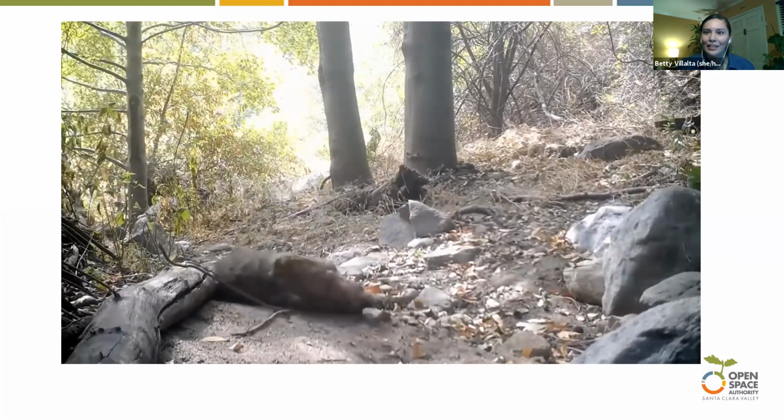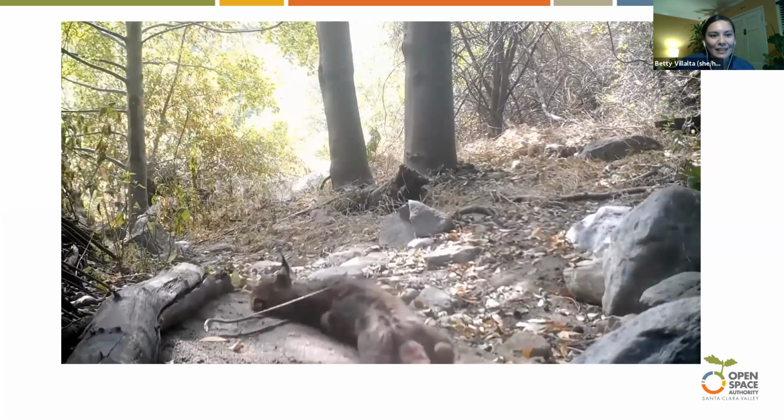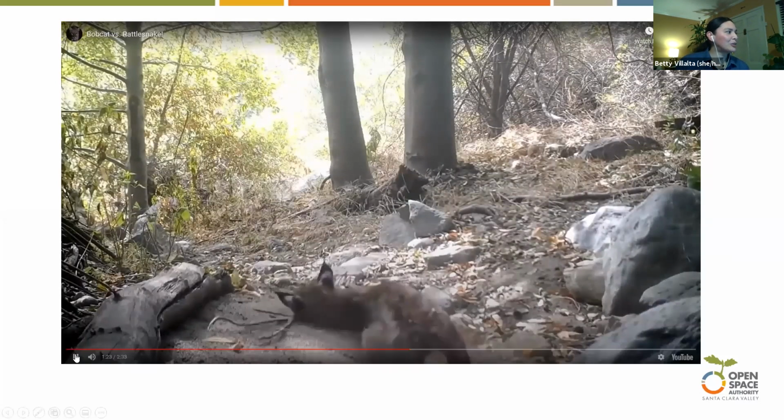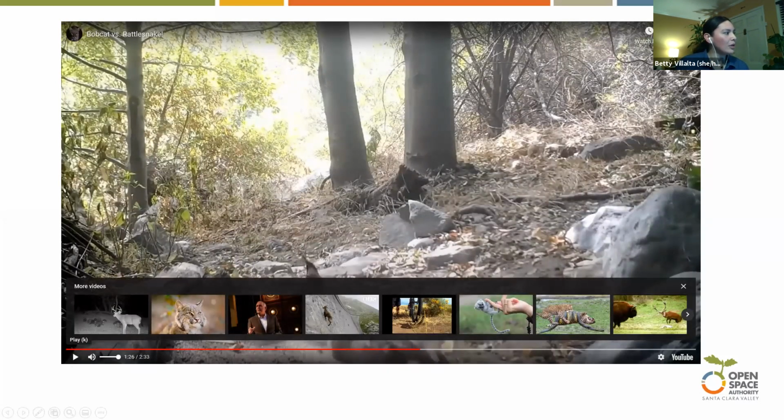And then we see the bobcat there rolling around right next to its kill. So it's just really interesting. I'm going to pause this so we won't see all of it. But for those of you that enjoyed that, you can definitely just YouTube bobcat versus rattlesnake.